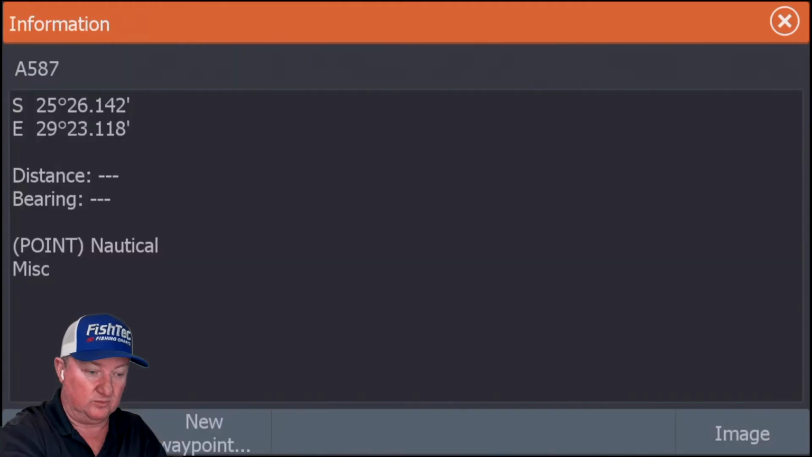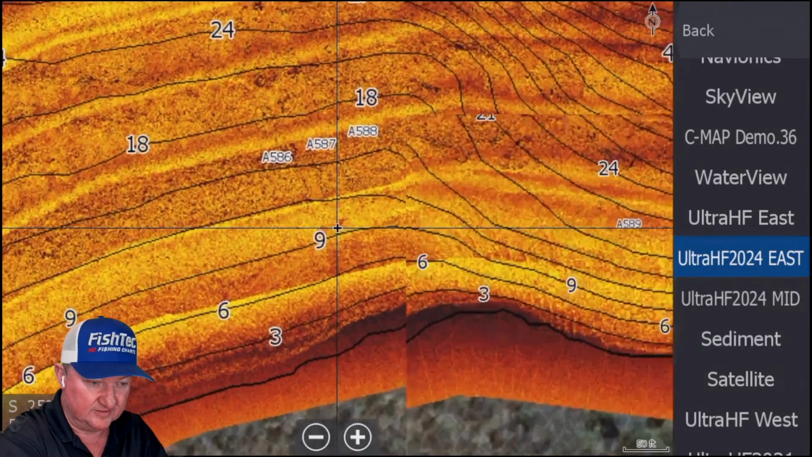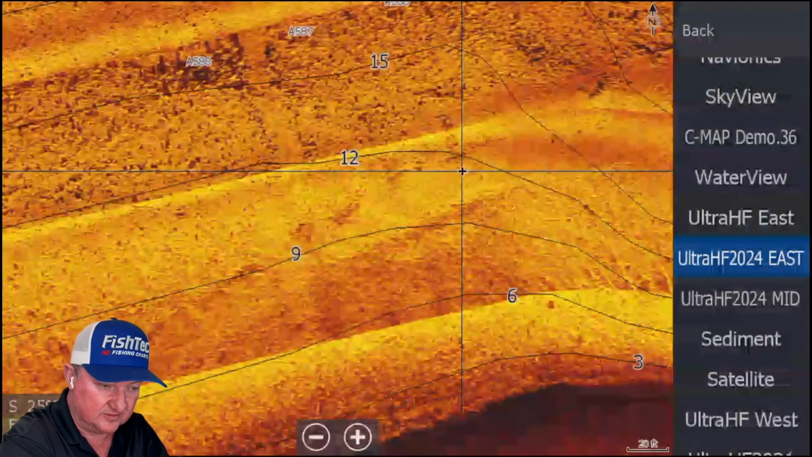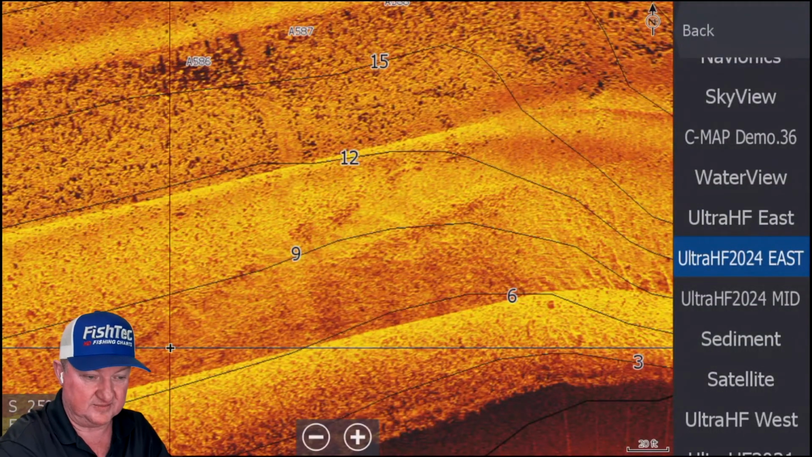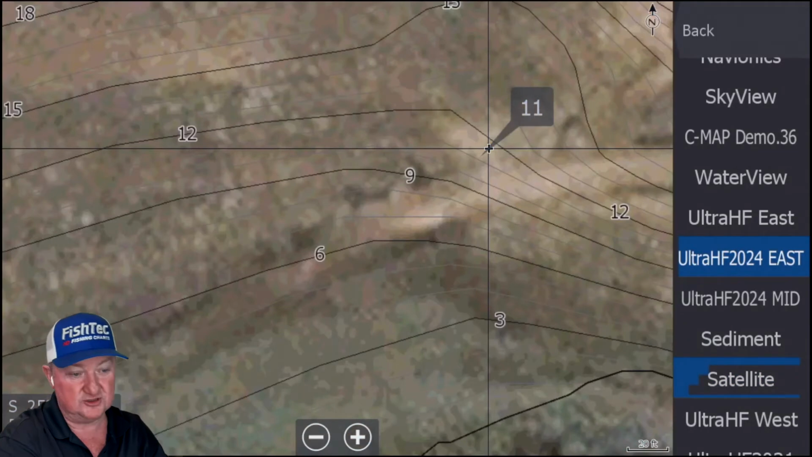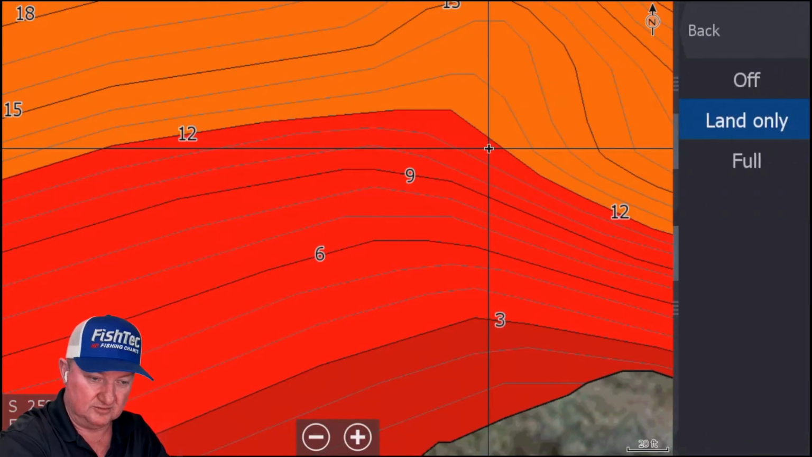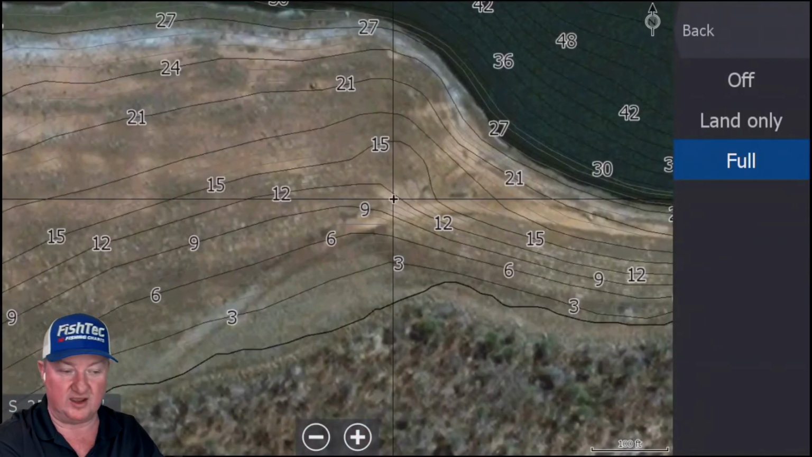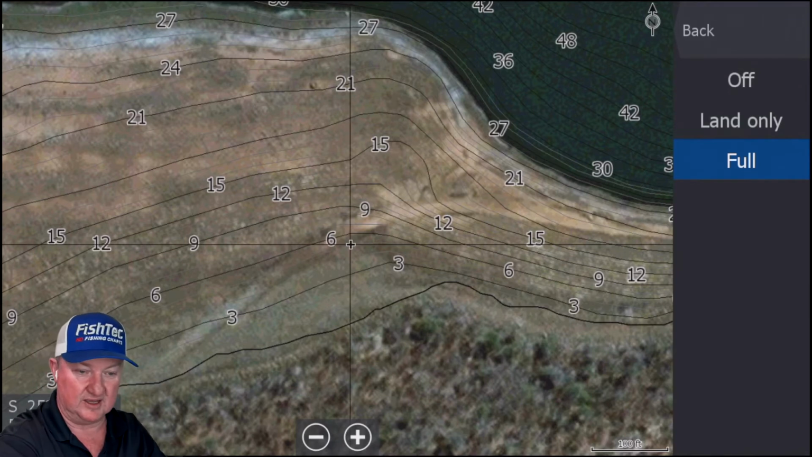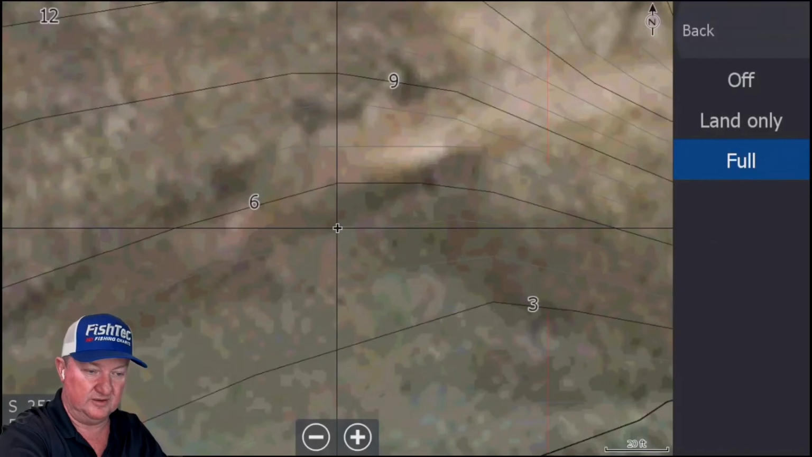Okay. Can we see this road? Yes, there it is there. You see that road? There it runs there. You see that? That's brilliant. Can we see it on the satellite? Yes, you can. There you can see it on the satellite. Back. Chart options. Full. Look, I've never been a massive fan of the satellite, but it's better than nothing. I mean, in a case like this, the resolution just isn't pretty, you know.